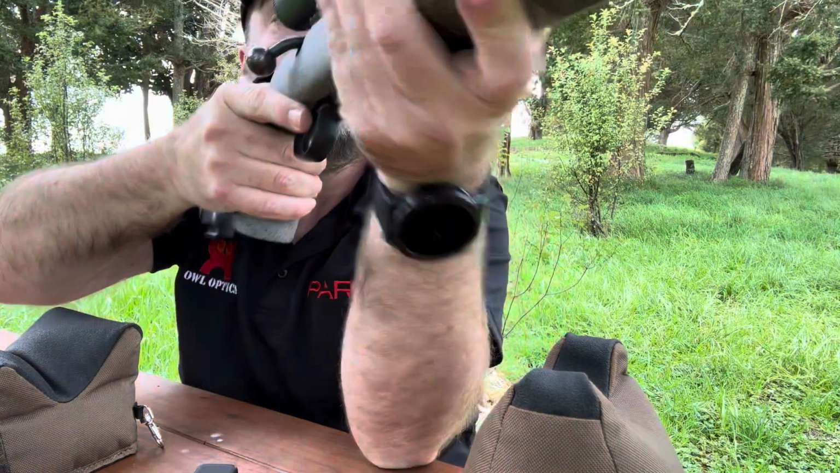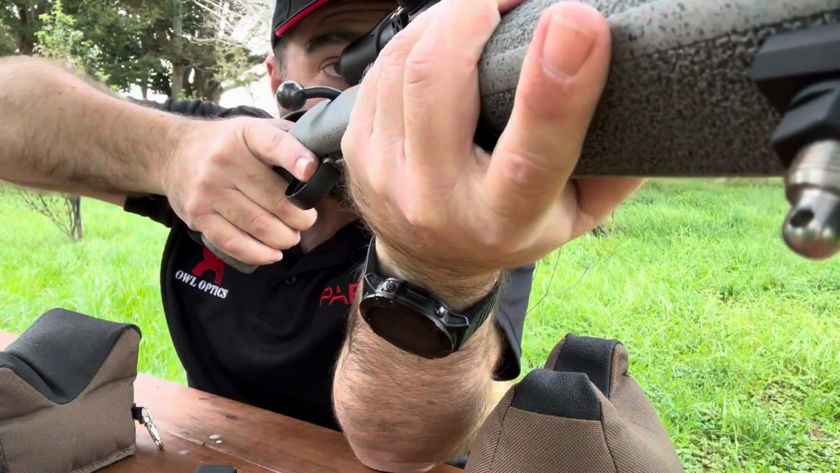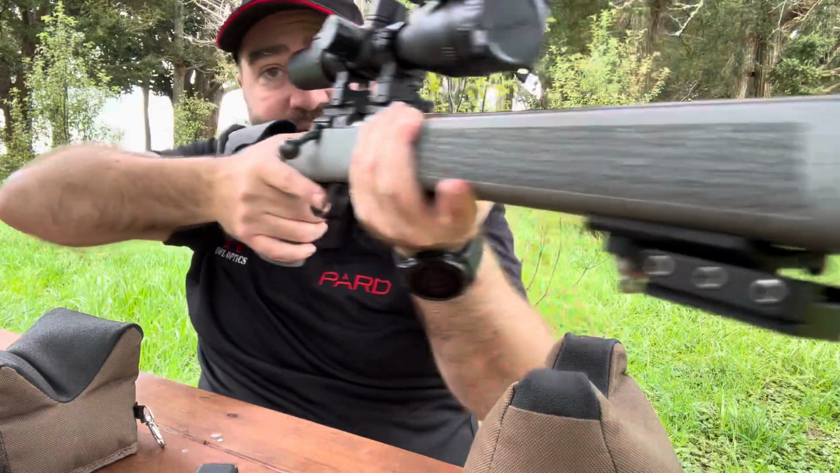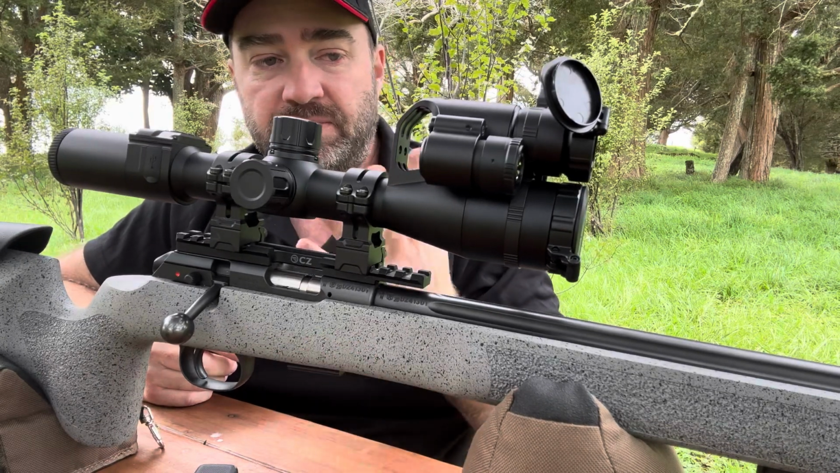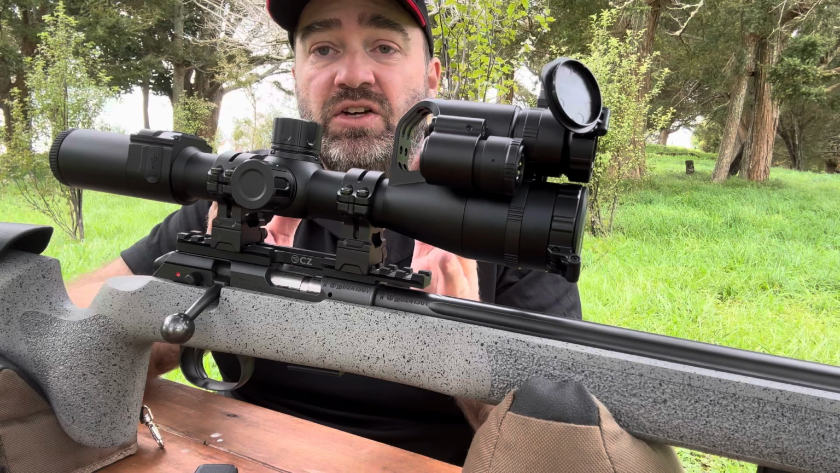No more raising the rifle, just try and hunch. I know I'm being a bit silly with this one, but it's far more natural and far quicker. Something running, you can actually follow very nicely. No more jamming your eye up to there and getting a doof as well if you've got a large caliber rifle. Pretty much, this is going to start taking over from thermal scopes.